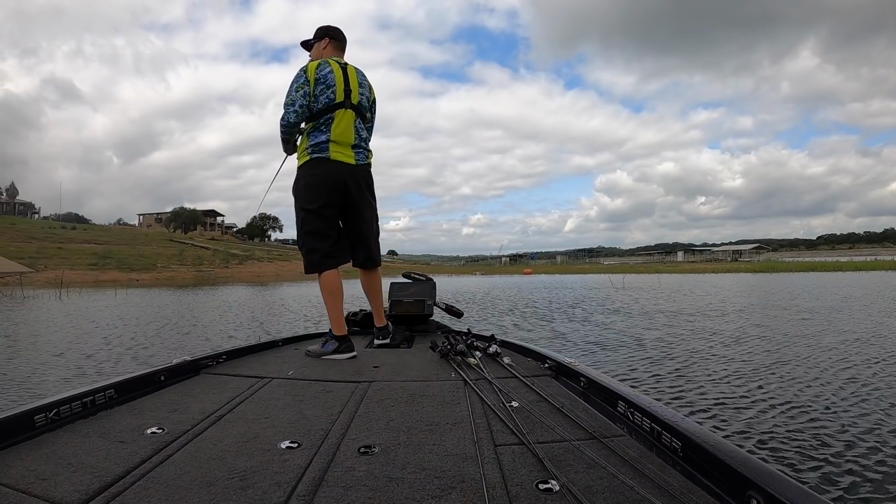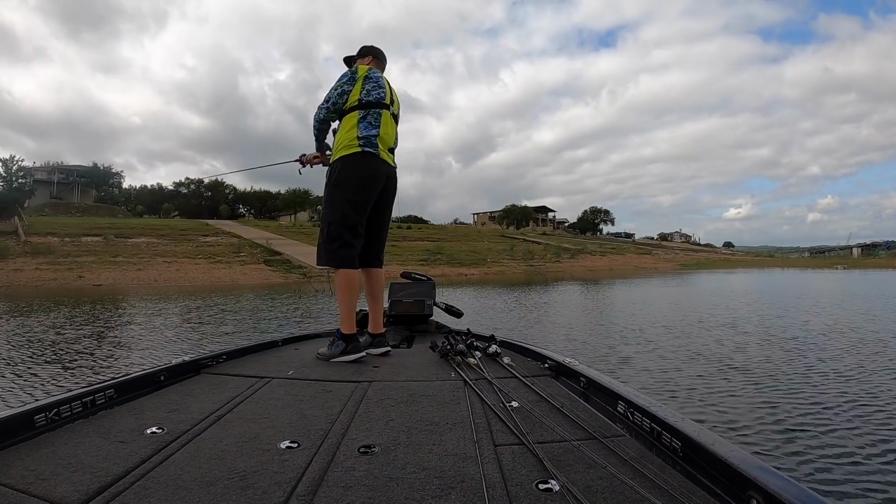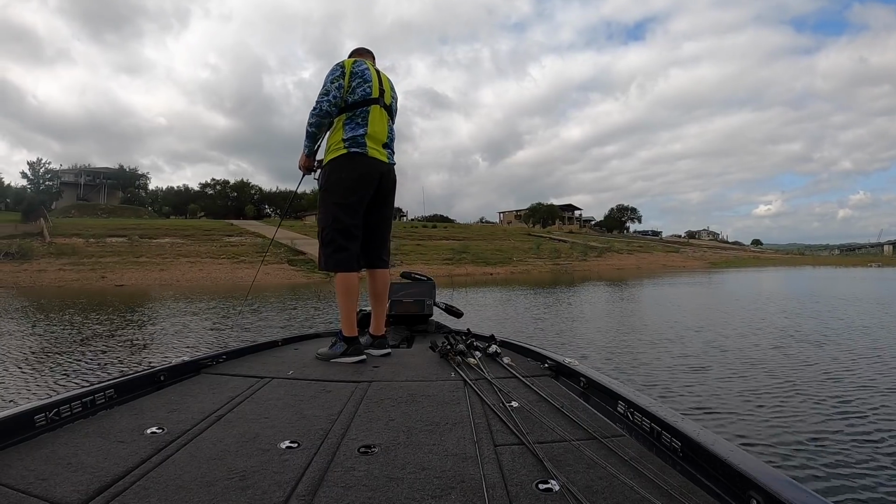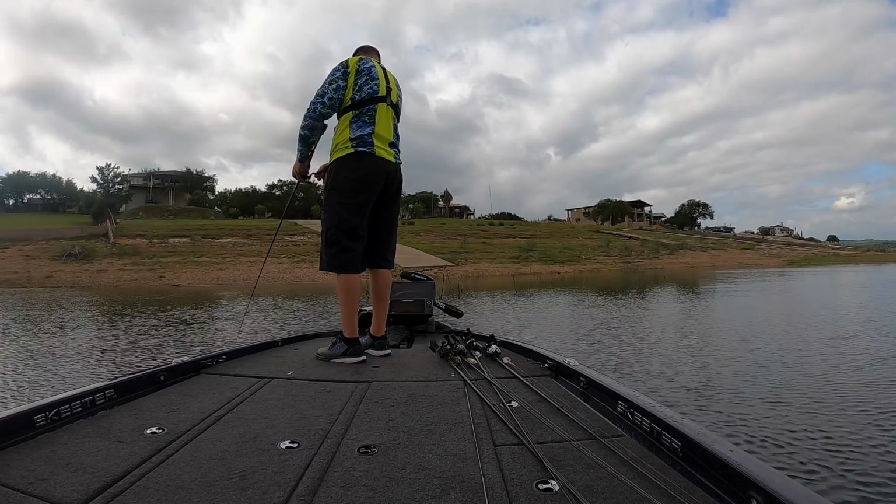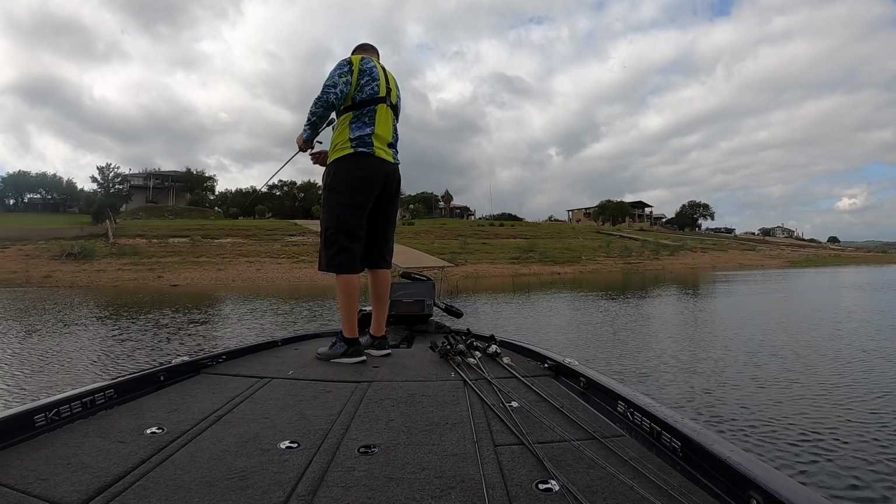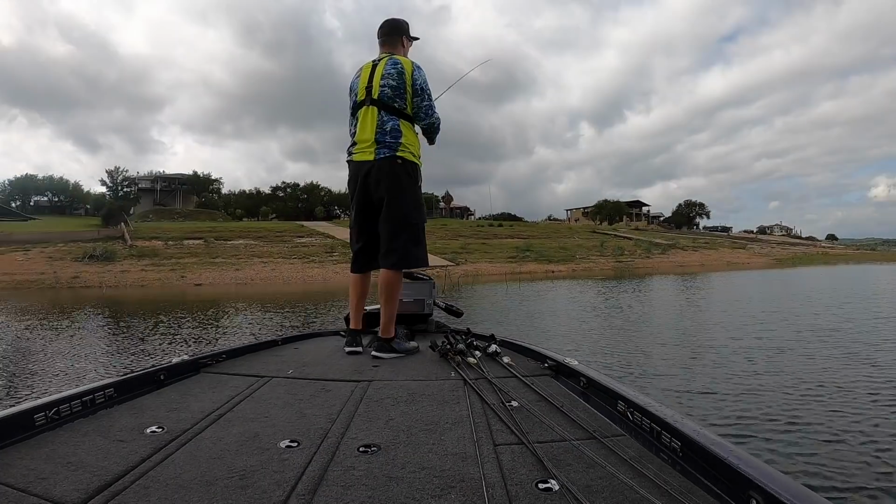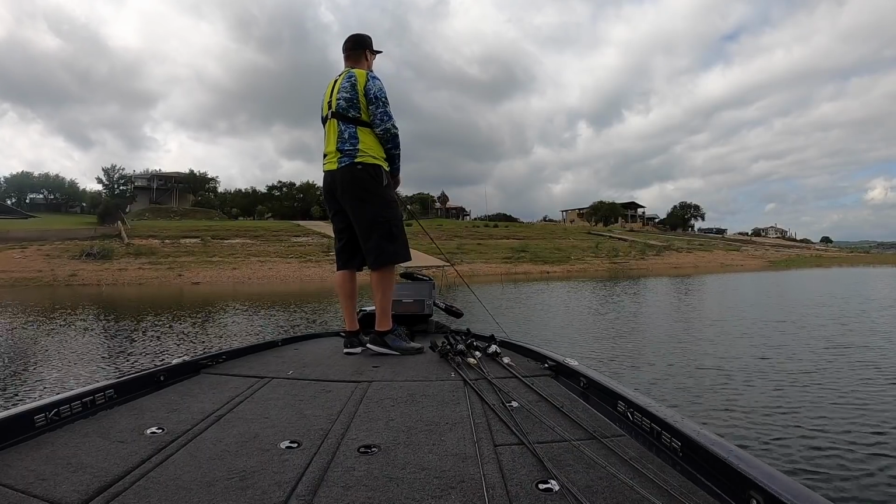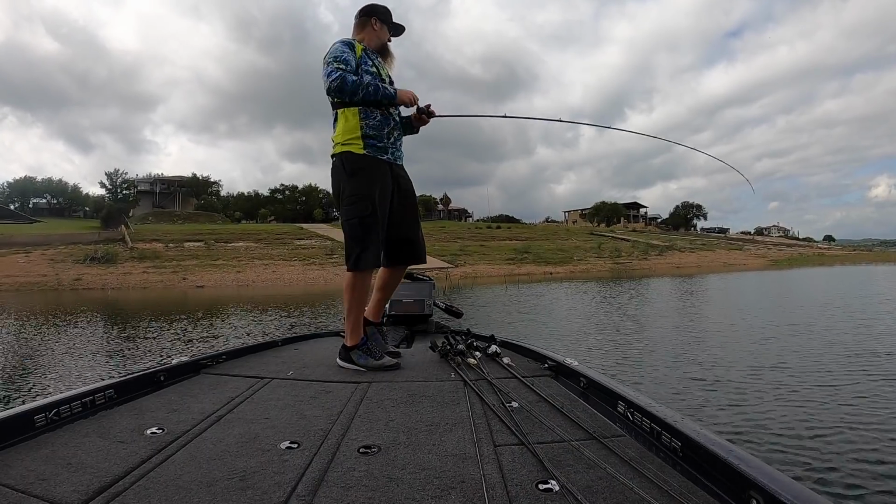Trying to find that big girl. She keeps going back and forth in between here and the dock, staying where she feels safe, sitting in 8 foot of water, just suspended, but straight tank. Like I said, I'm still trying to learn this, what the fish look like size wise on the Livescope. There's one. Little dude.